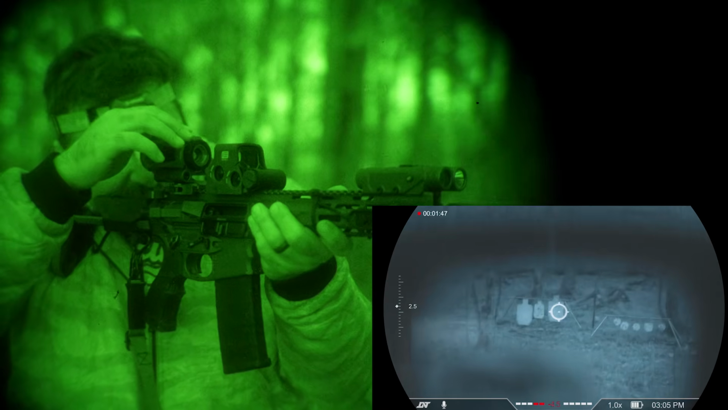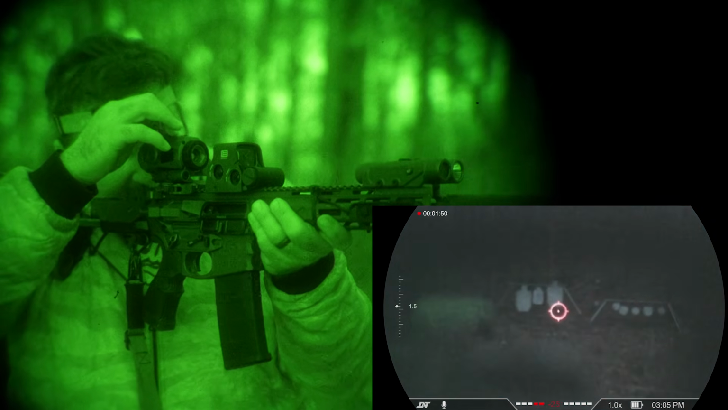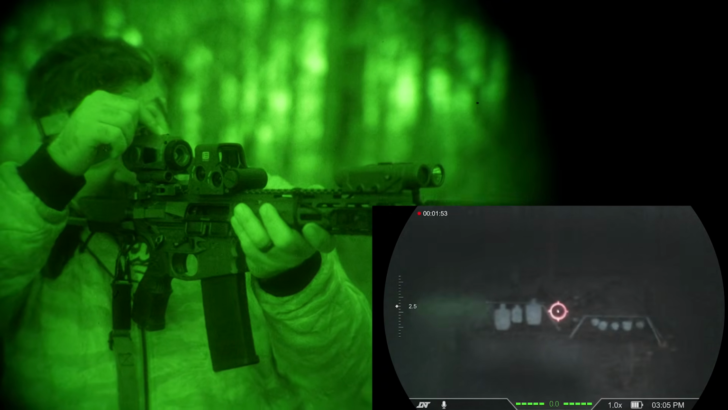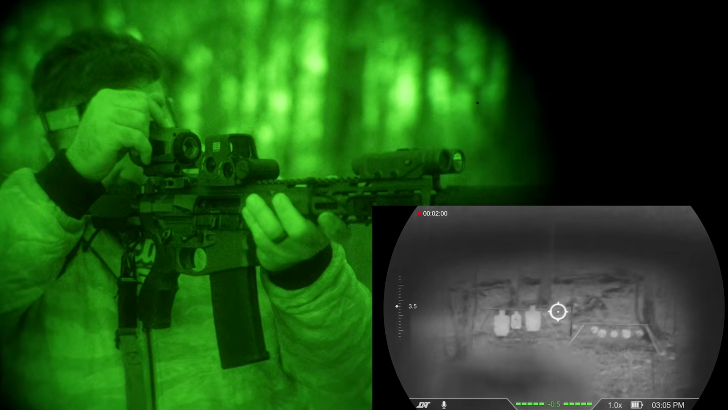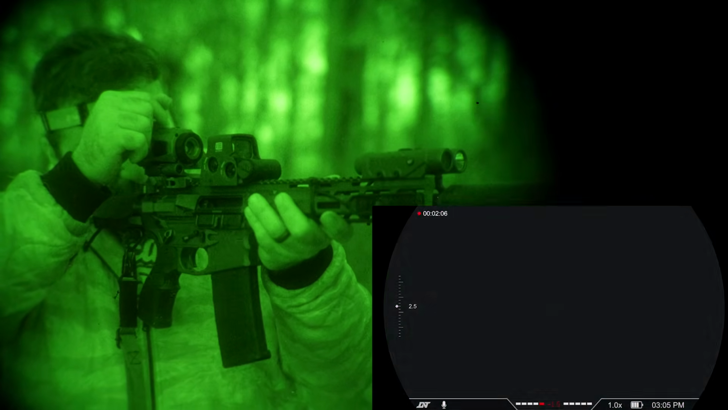Of course, I'm running this in white phosphorus. You can also run it in, I guess this is full color, which is kind of crazy. I don't see how that works. Black and white. That actually works out very well. Green, typical green. Now, I'm not going to keep on that because that'll get confusing.